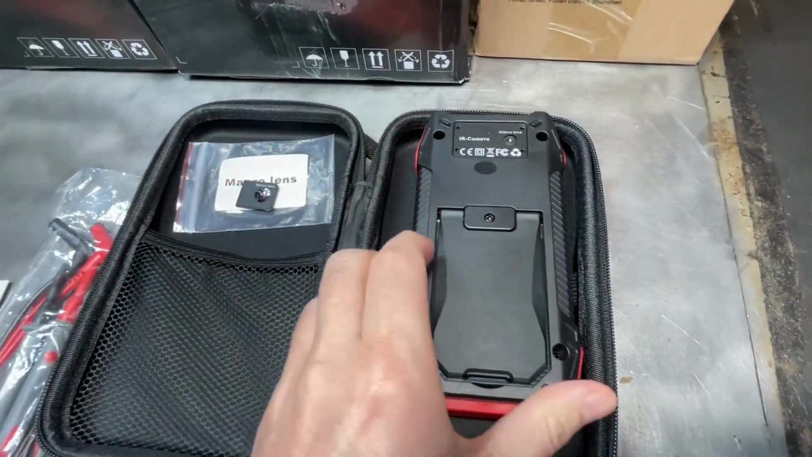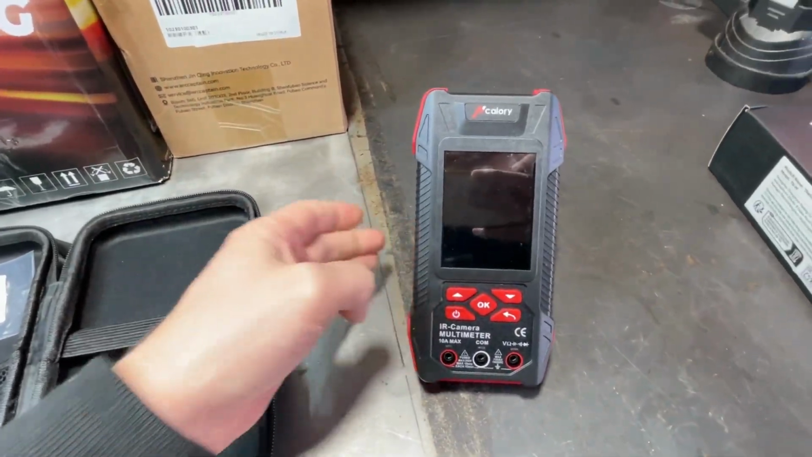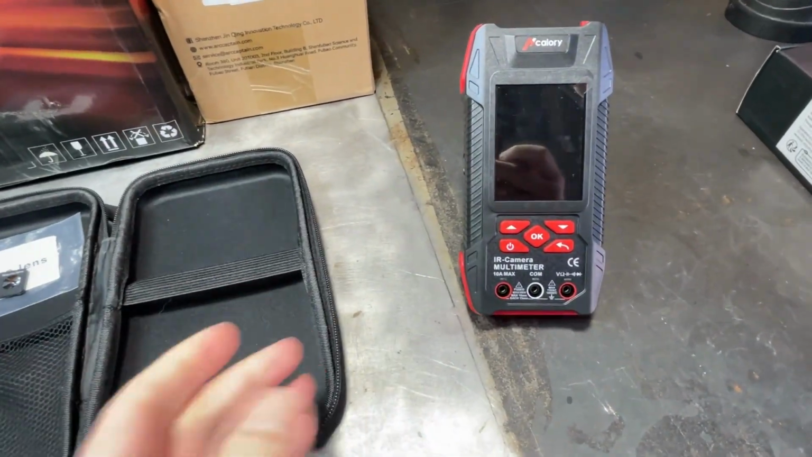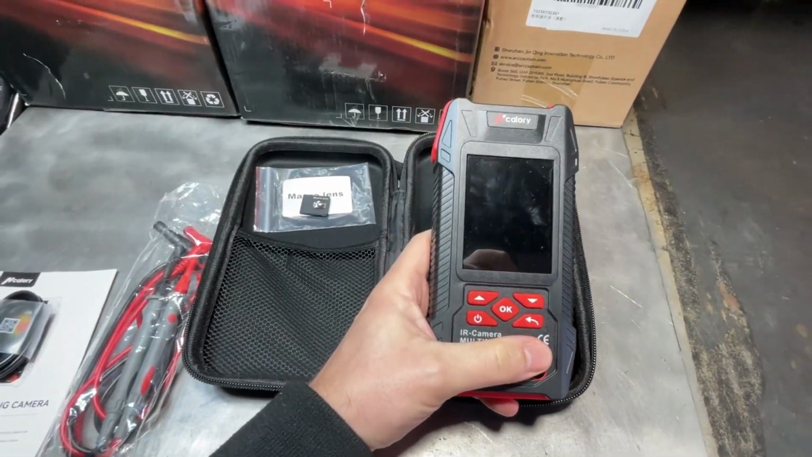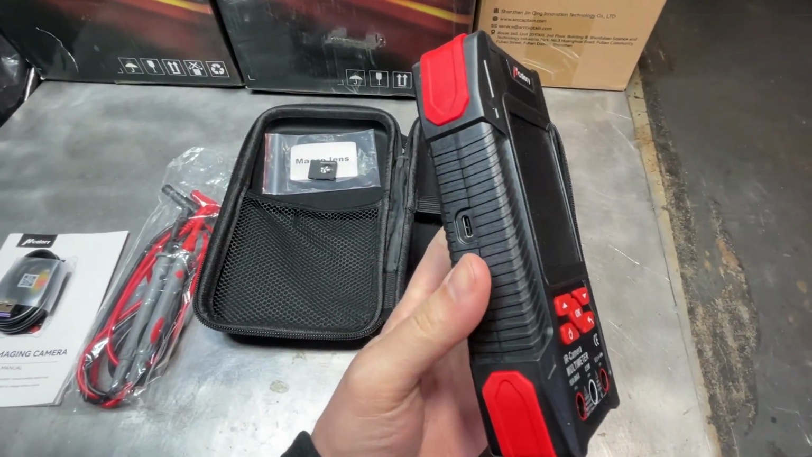It does come with a little stand here, so when you're working on something, you can just prop it up, and while you're checking things or using the multimeter, it is able to stand. But aside all that stuff, let's get into the options of this camera and why you would be getting a camera like this and what you would be using it for.